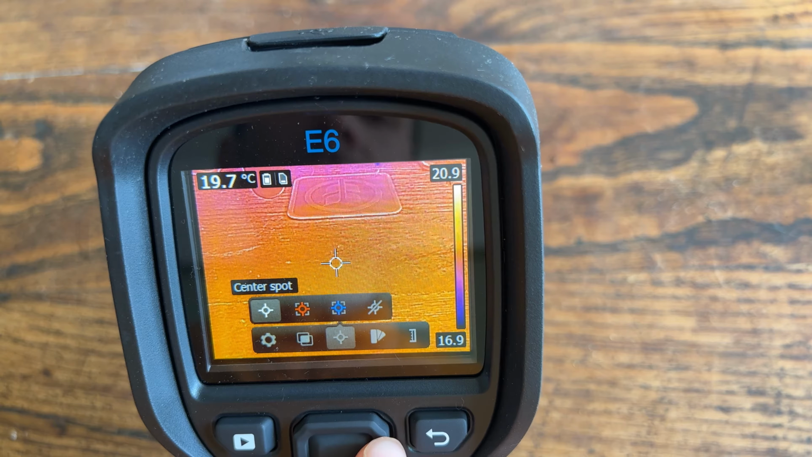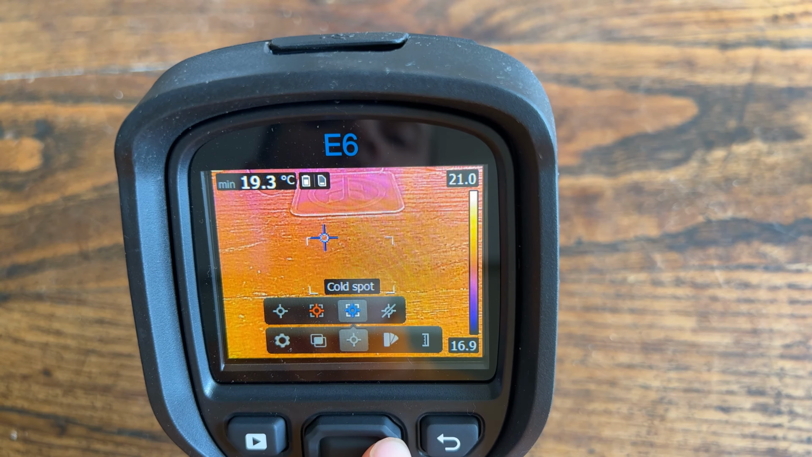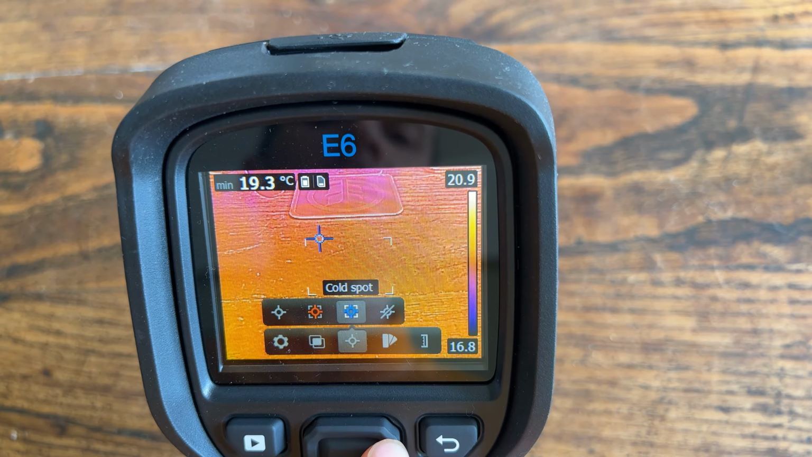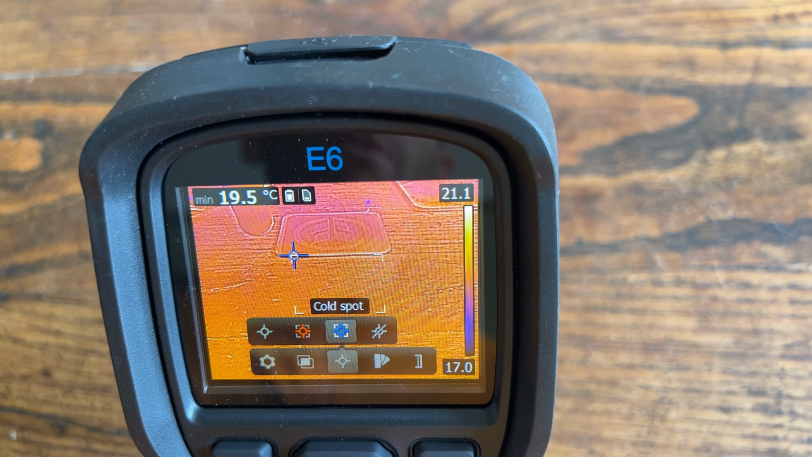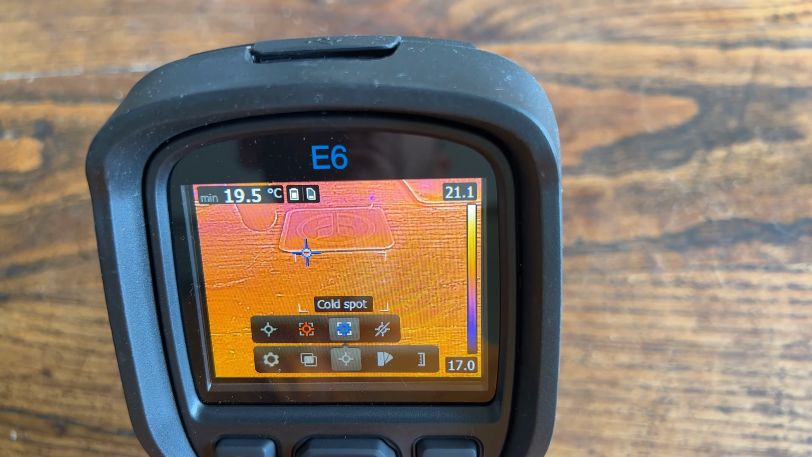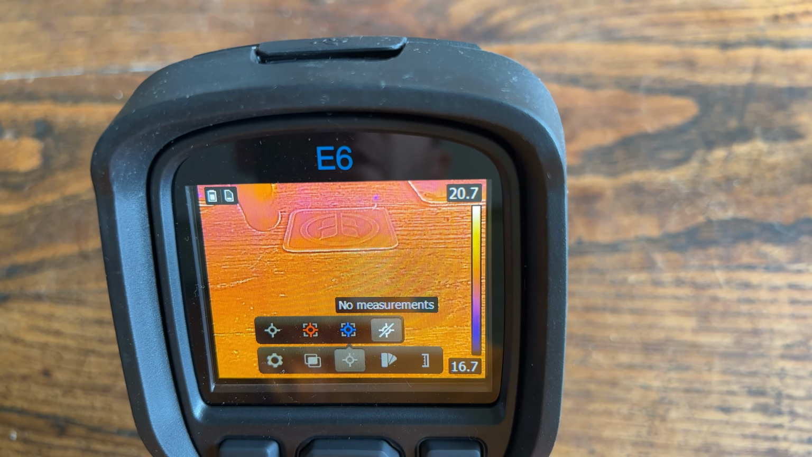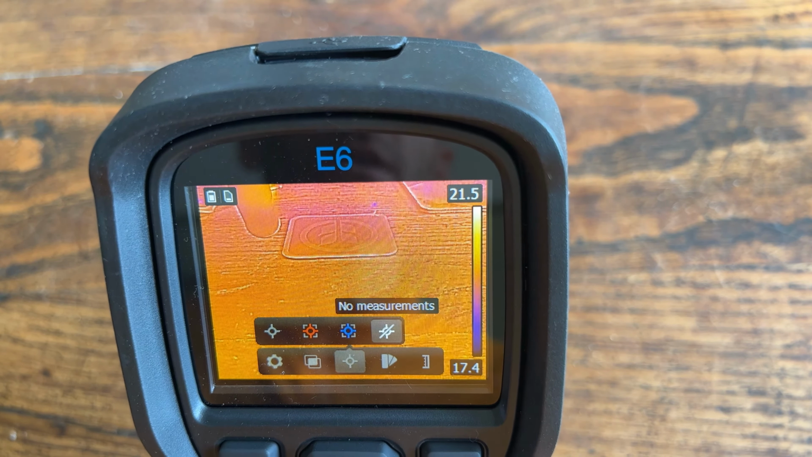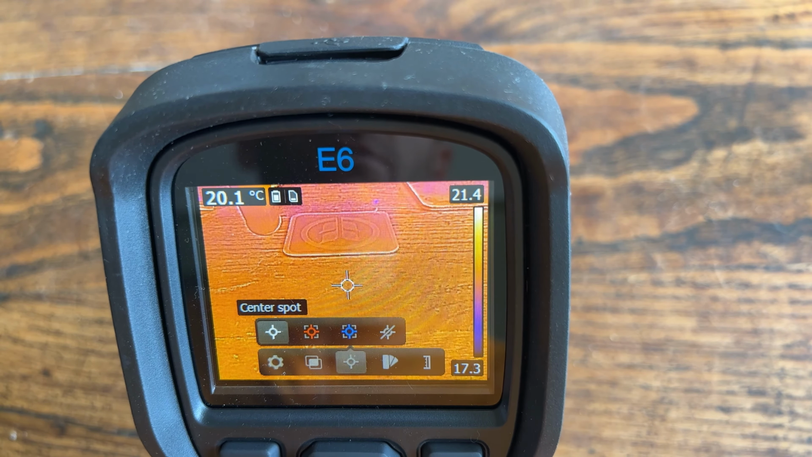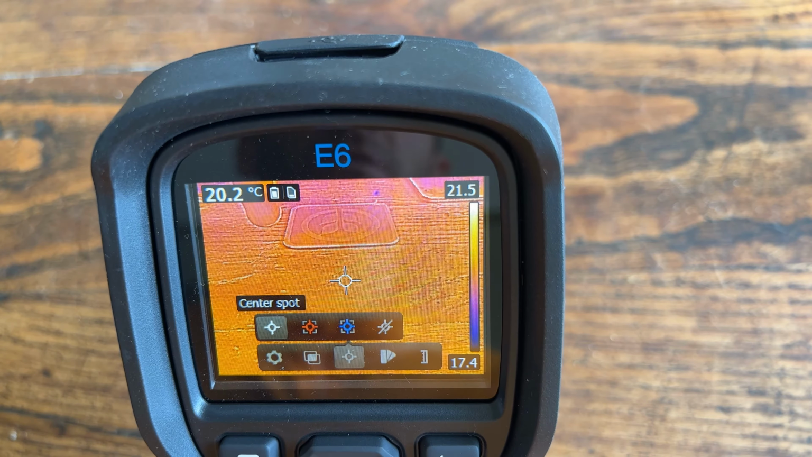The measurement function dynamically changes where the cursor is, and it's sort of pointing to the hottest parts of the image. Now, if you do it to the cold spot, which is quite useful, it's dynamically looking for the coldest part of the image. So this might be useful in trying to work out where that 17 degrees is if you look at the bottom right hand scale. That one just toggles off the center spot. It just gives you the whole picture without any indicative temperature of where the spot is, so I wouldn't use this mode. I would stick to either the cold spot or the center spot. Center spot gives you that 20.2, 20.3 measurement in the top left-hand corner.